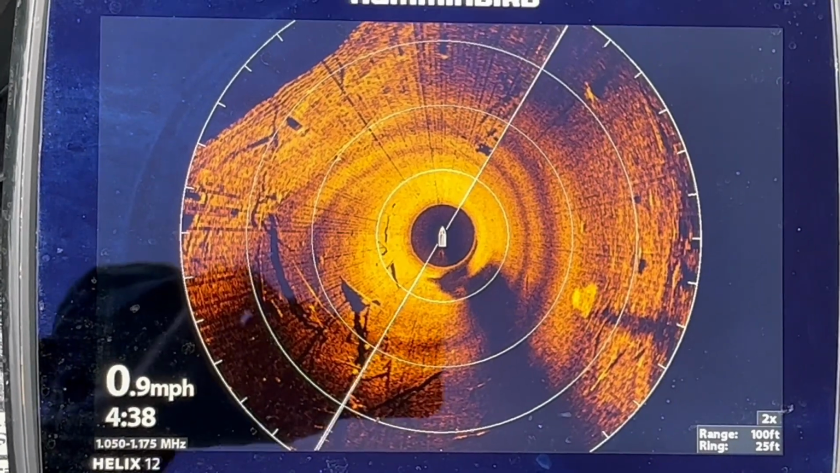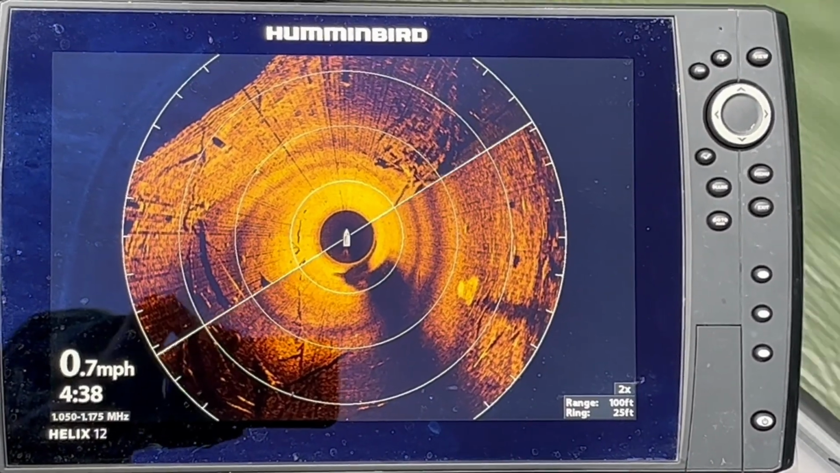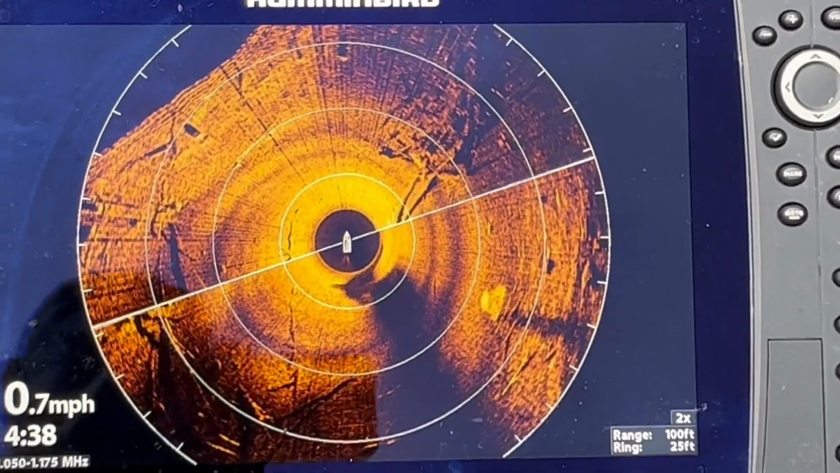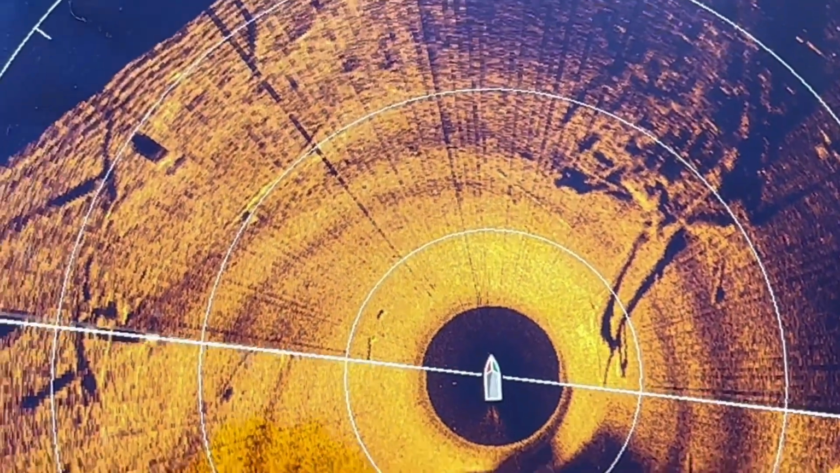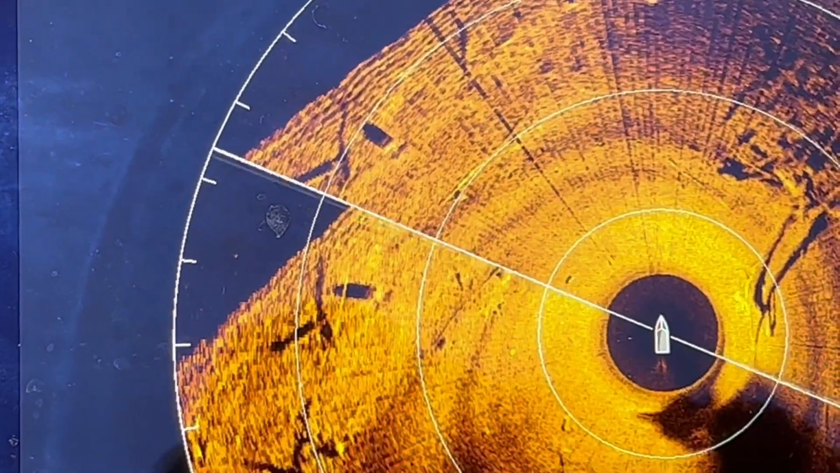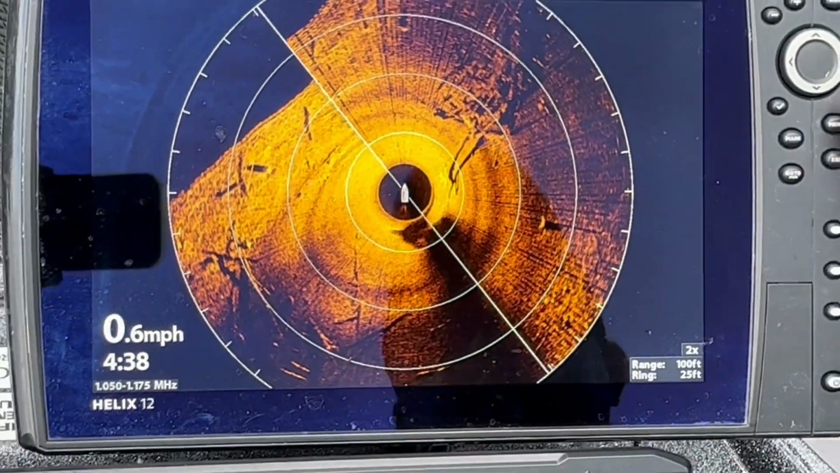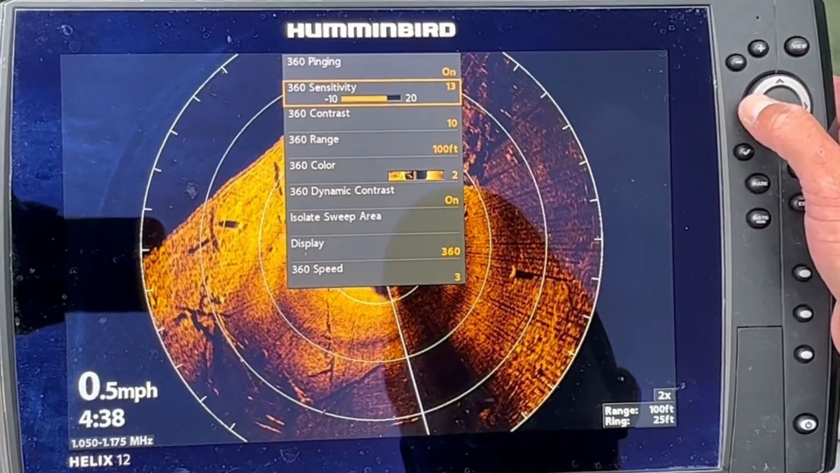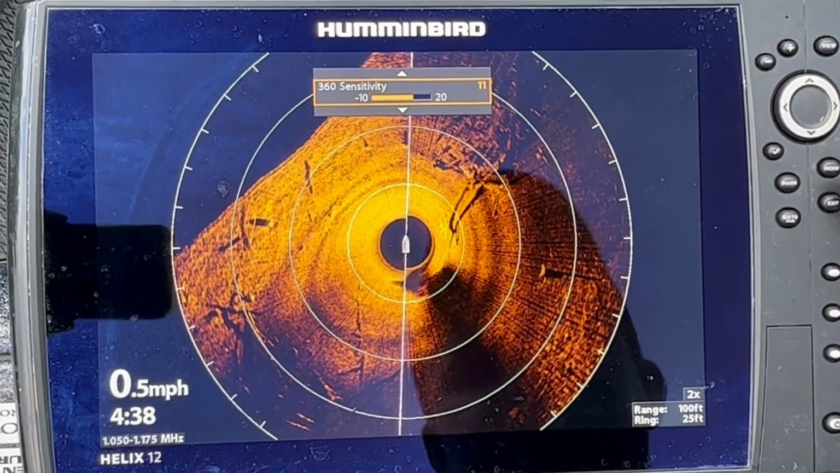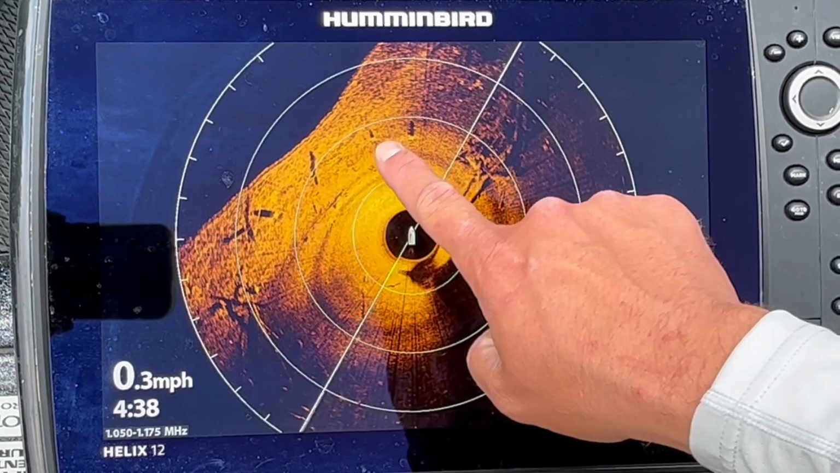Another thing to note is that whenever you get up shallower, it's important to adjust your sensitivity accordingly. If you've got a really hard bottom, whether it's rock or anything, like over in here is the bank, and it starts to get a hard bottom and it's going to start getting blown out, so these pictures aren't really going to show up as good. If you turn the sensitivity down a little bit, then your stumps will show out a lot better than they were before.